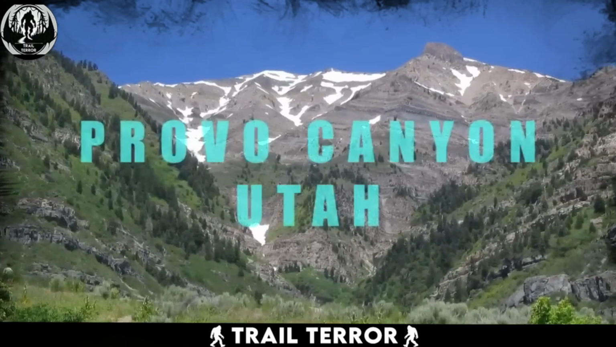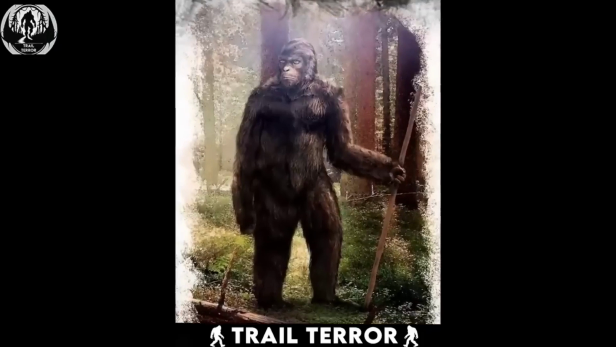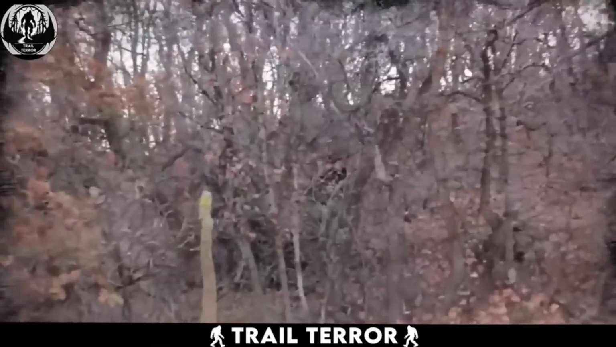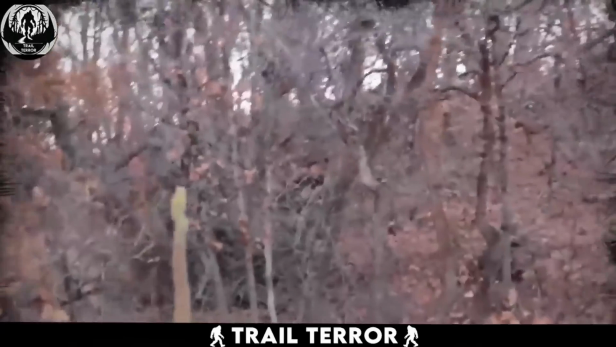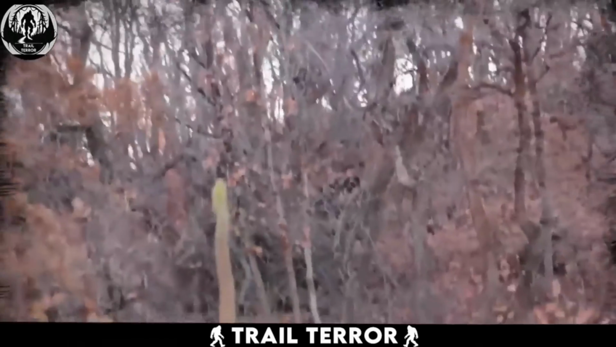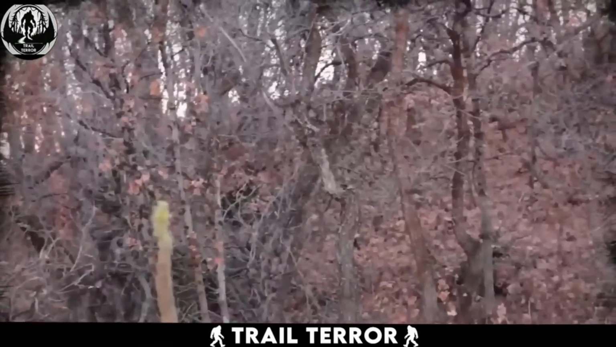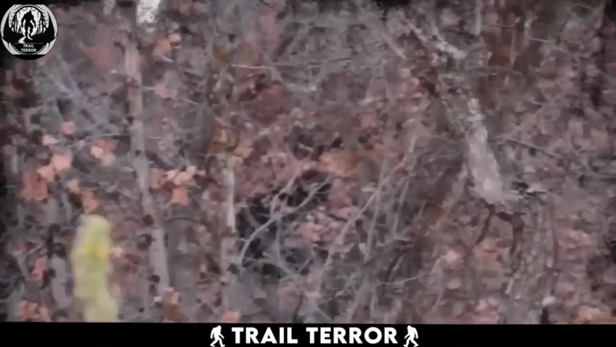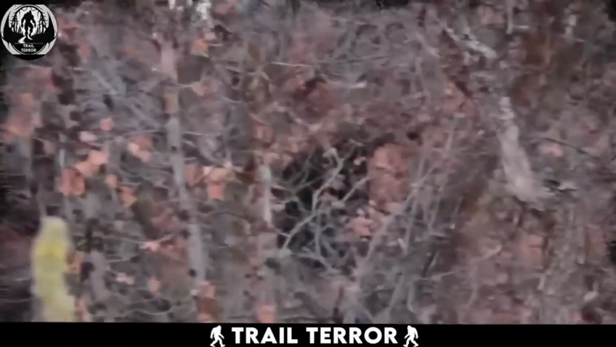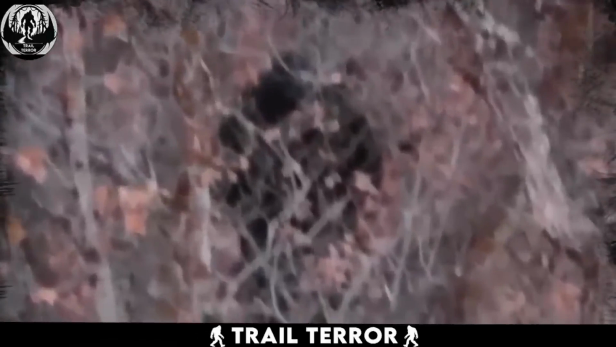This video originates from Provo Canyon, Utah, where a pair of hikers captured footage of what they believe to be the legendary Bigfoot. As they were exploring the woods, they noticed a presence in the distance. Initially, it appeared to be a black bear going about its business behind the trees. However, as the creature stood up, it became clear that it wasn't a bear, but something else entirely. This humanoid figure was covered in dark fur, like a gorilla.